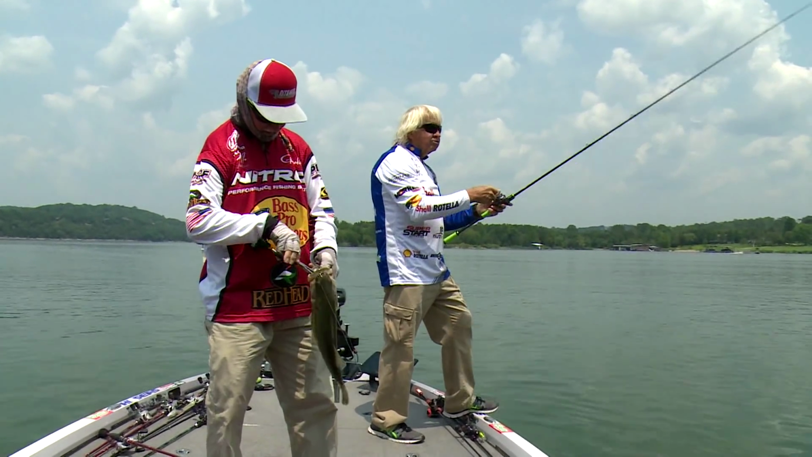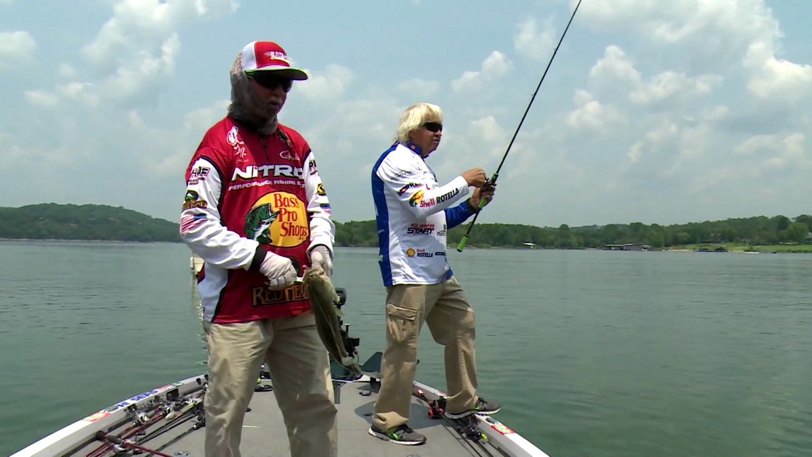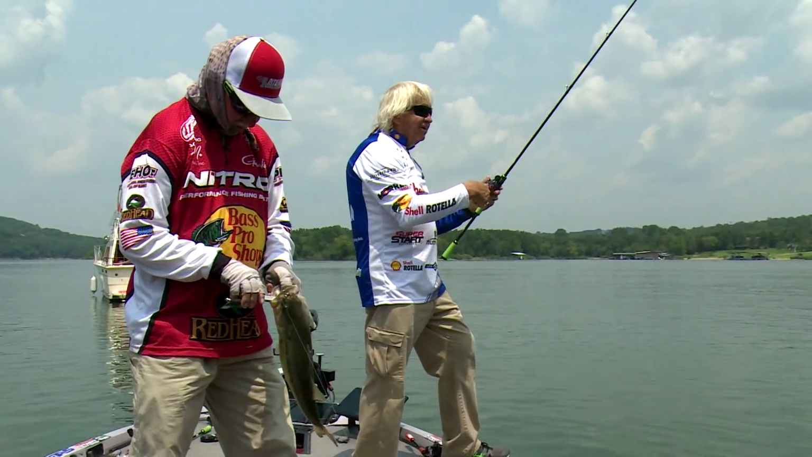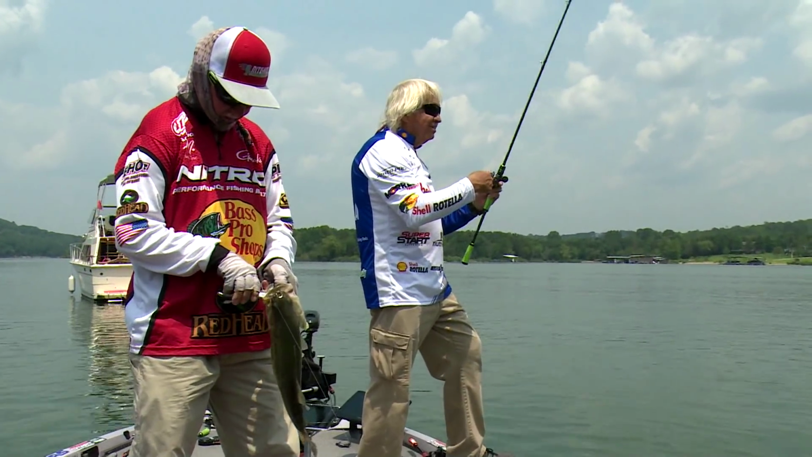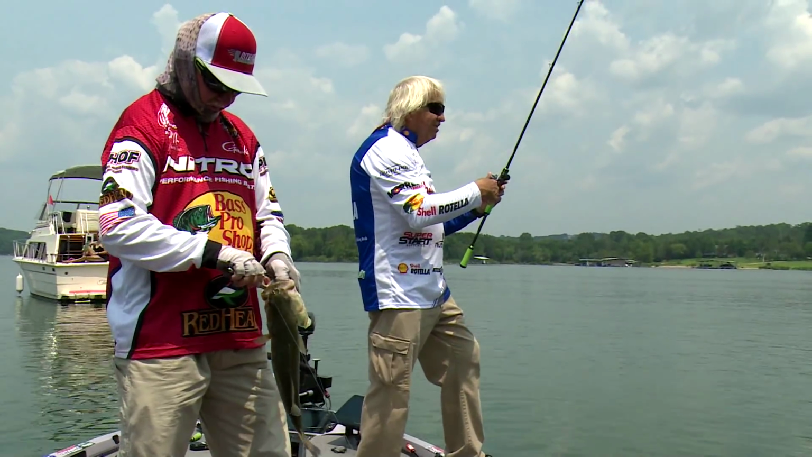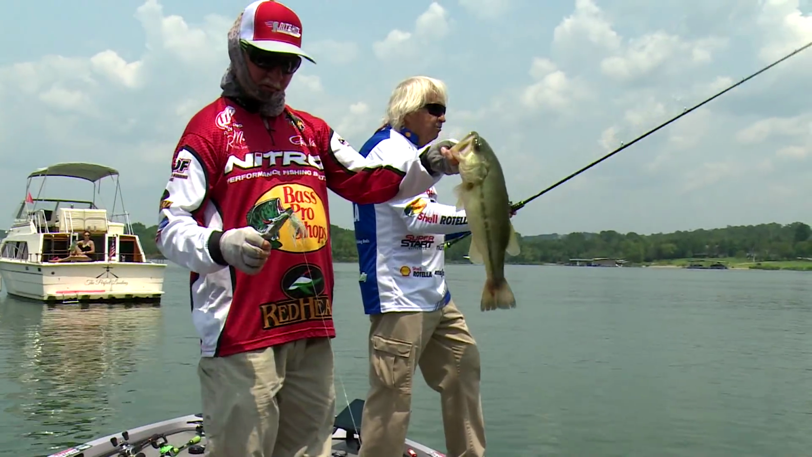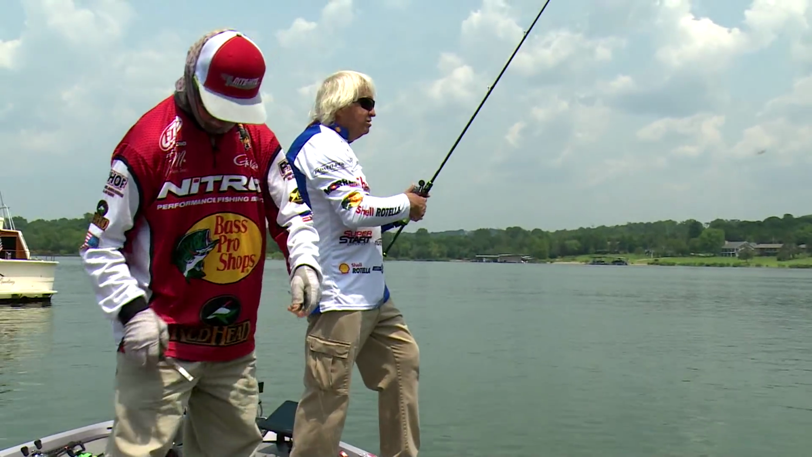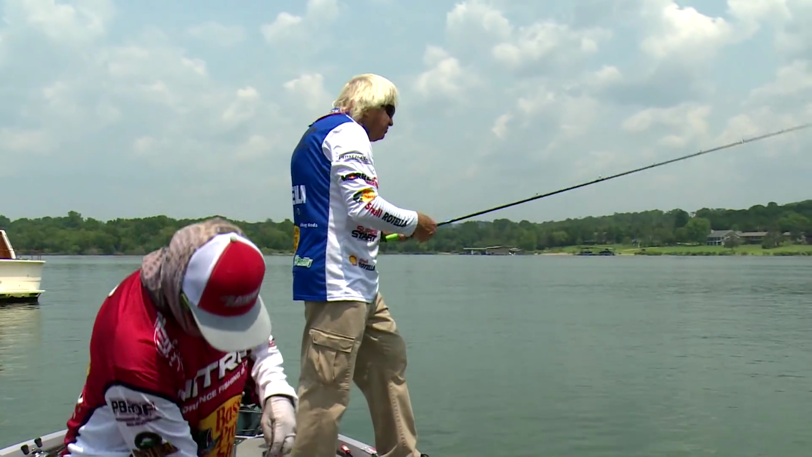Look at him all the way across the other side. Now, you tell me why when one starts schooling, all the rest of them come and start schooling. That excites them. Yeah, but some of them are way across the lake. They couldn't know that that's happening. Pretty fish. That's a really nice one there. Those shad are high, though. The shad are just under the surface.